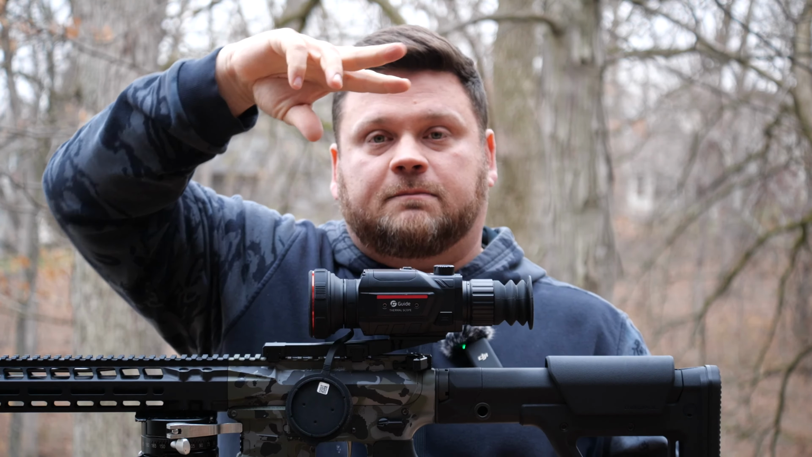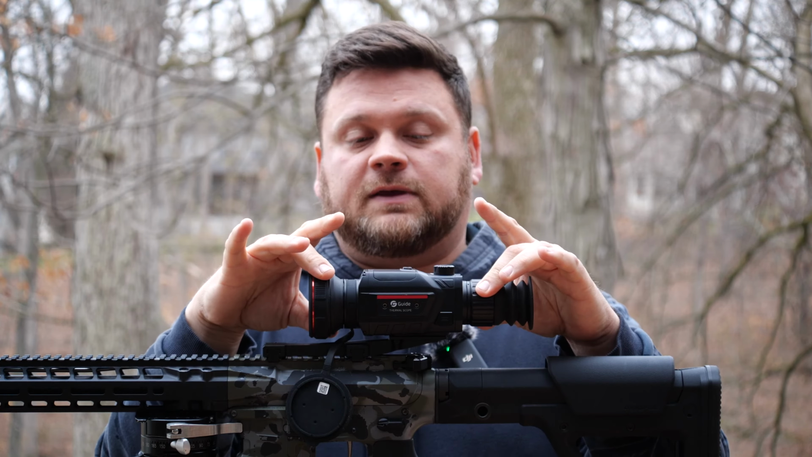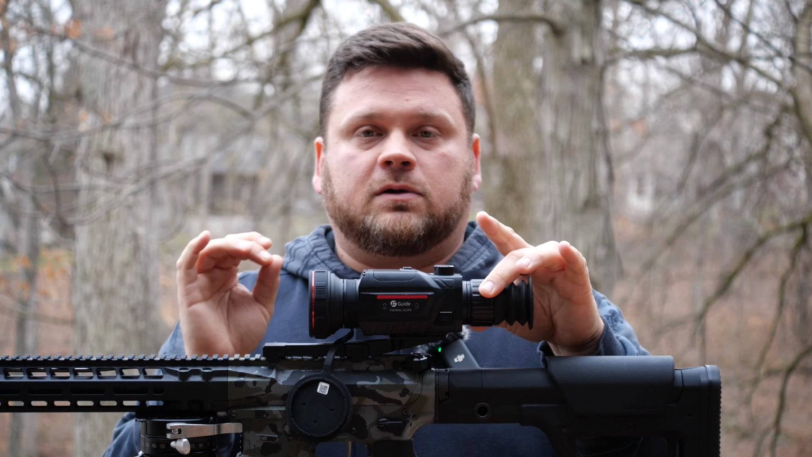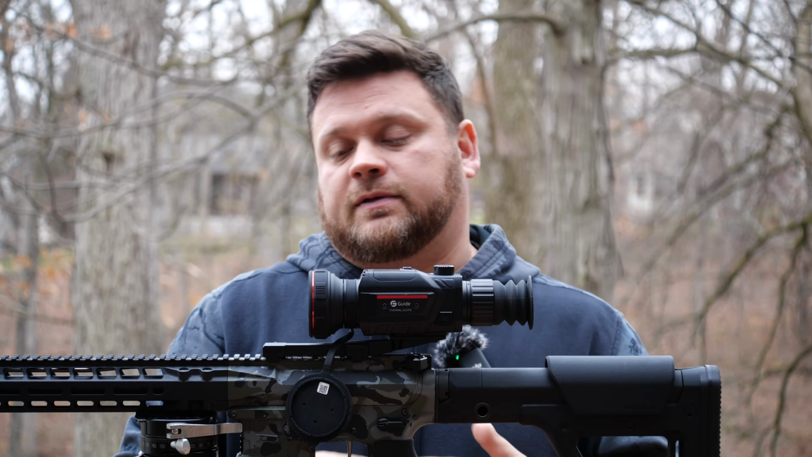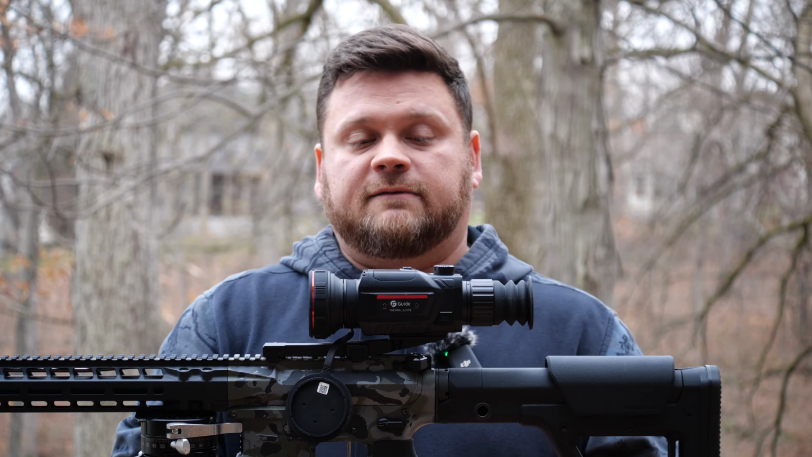This zip, really like that. Also, the Sensmart TR650 has a picture-in-picture. So I threw the picture-in-picture on there. Another one of the very few complaints I have about the Halo. So that was really a neat feature.